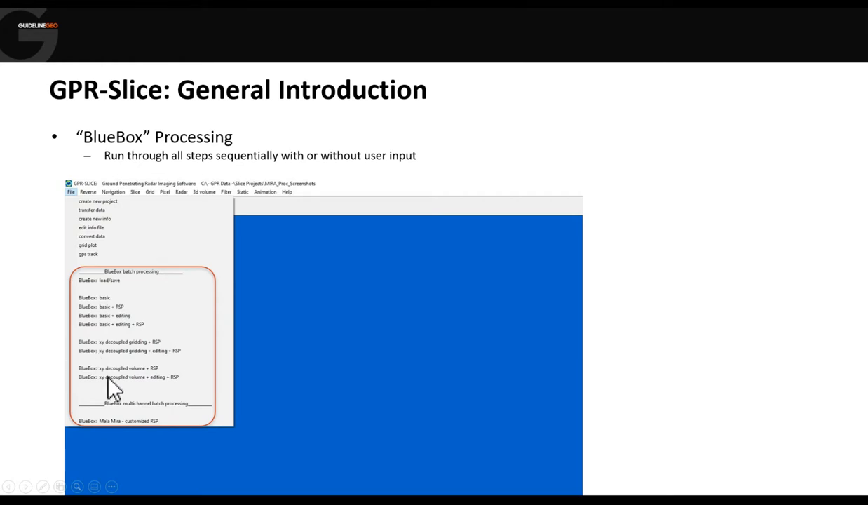We can take a dataset that's been collected in two directions, and we can automatically process the X and Y data separately, then generate slices or volumes, and then add those together to generate a single file at the end. The reason for doing that is that if you process the X and the Y files together, you tend to get artifacts in the resulting slices and volume, whereas if you process the X and Y separately, then combine them afterwards mathematically, you get a much cleaner data set with far fewer artifacts. And then at the bottom we can choose to run Blue Box on our multi-channel mirror data as well.